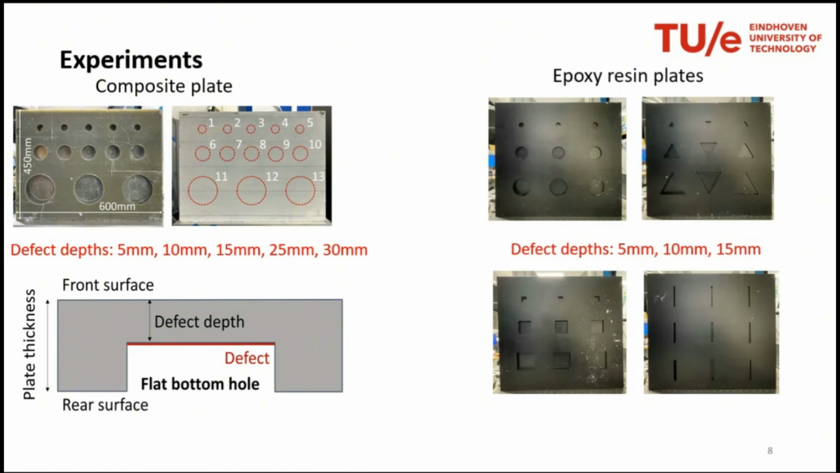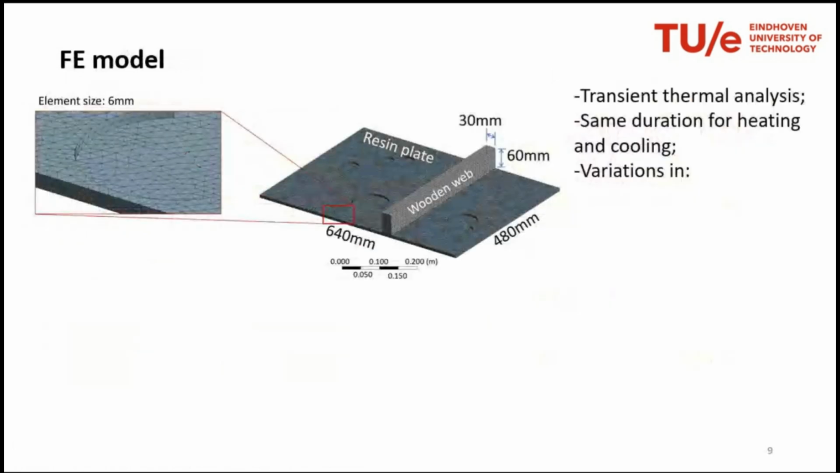Then we made some epoxy resin plates with different defect shapes and depths again. So we have a little bit more variety for the epoxy material. And then this is a schematic of the finite element model that we produce.